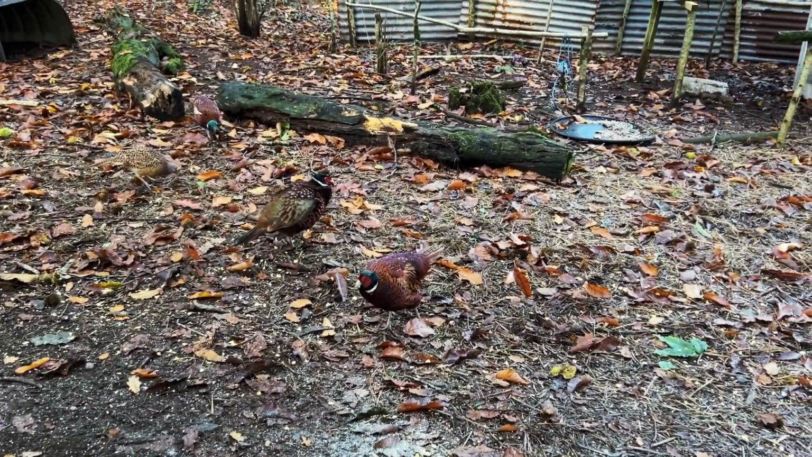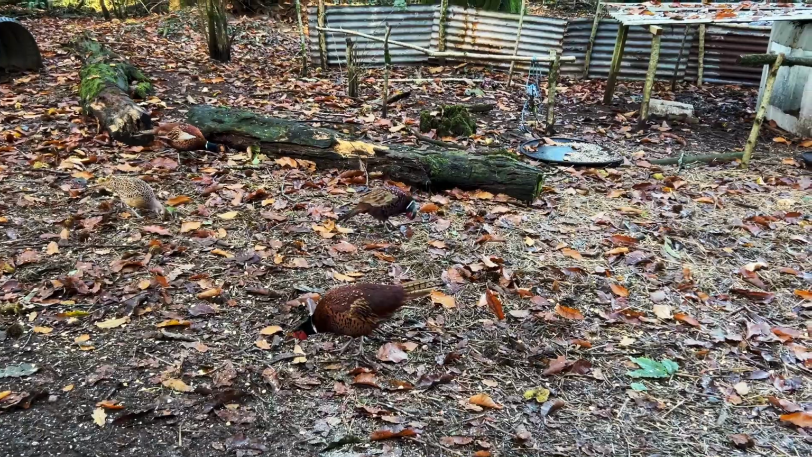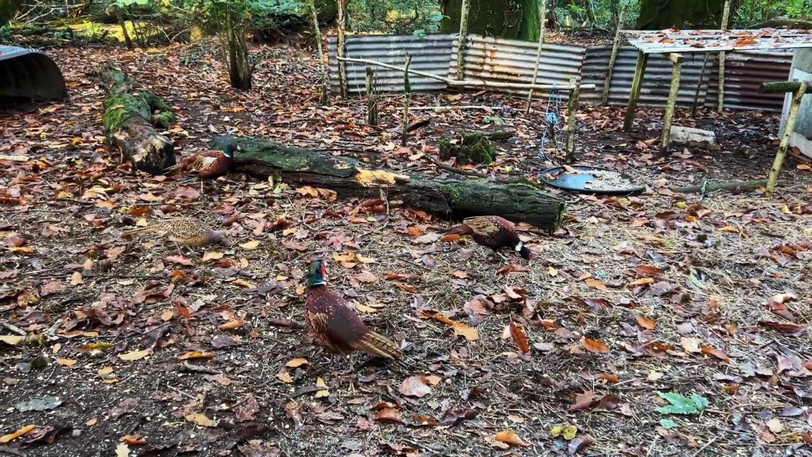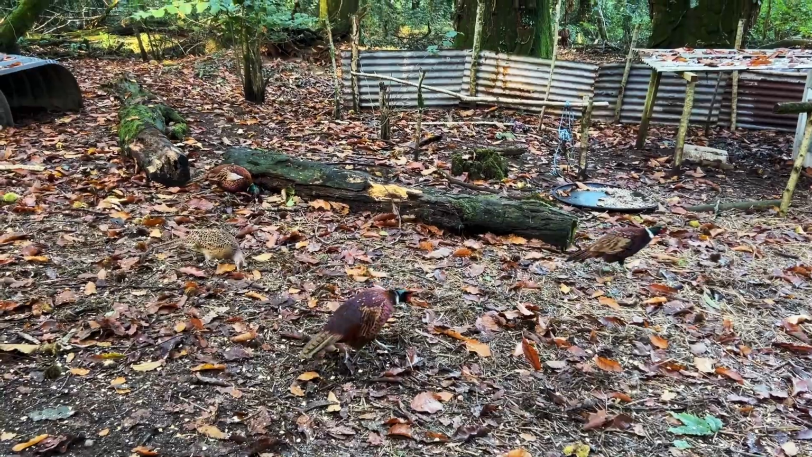So it's mid-October now. We've just been out putting all the birds back to bed. They're starting to find their way round. All the gates in the pens are open now, so they're pretty much free to come and go as they please. And it's been really good. They're starting to take up position where we hope them to be for when we start harvest around the 9th of November. It's still very mild out.